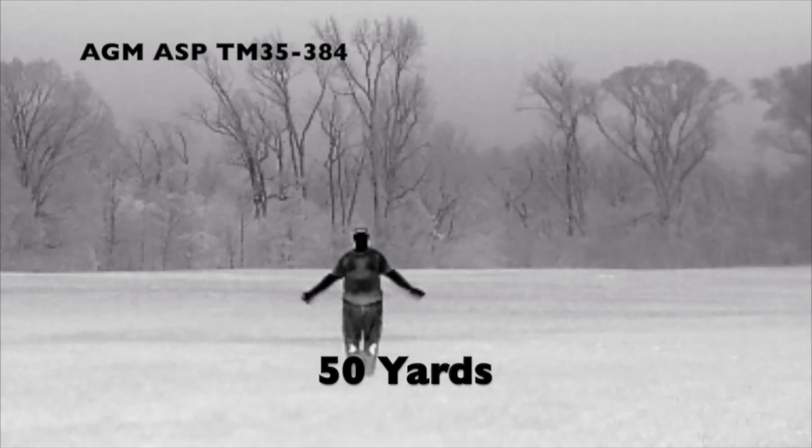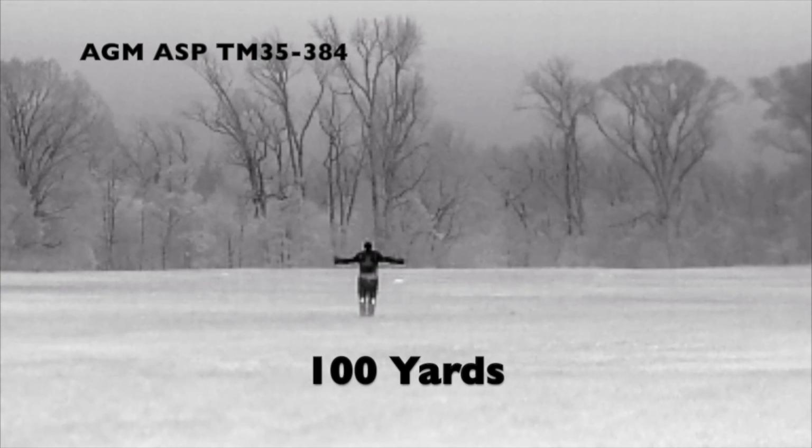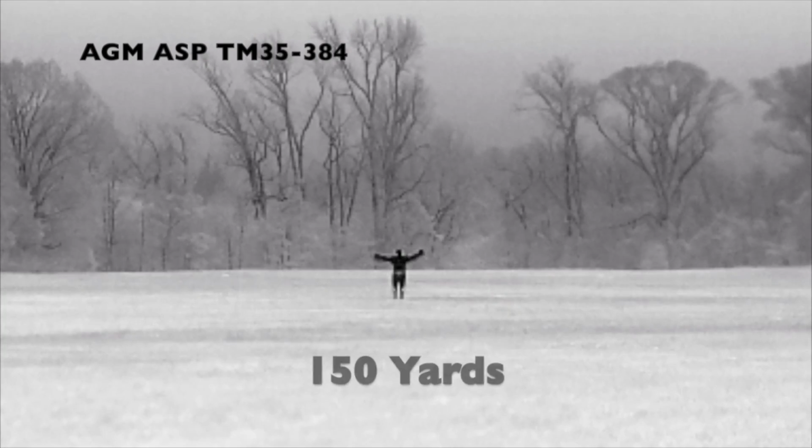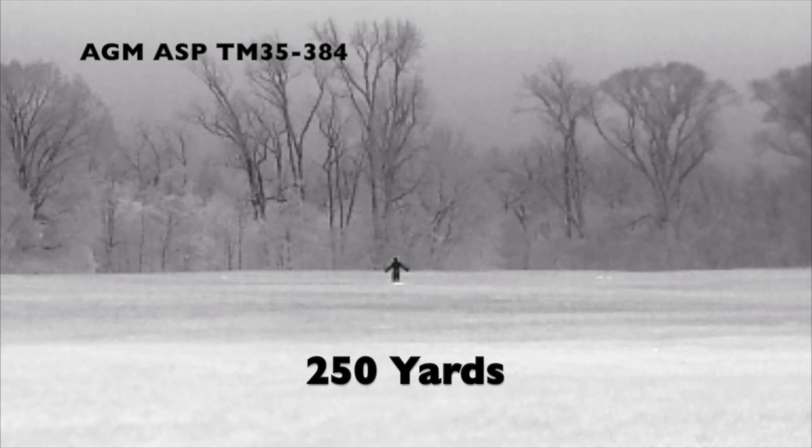It's a 2x digital zoom, starts at 2.4 magnification, and goes up to 4.8. It has a 384 by 288 thermal core resolution, 17 microns, 50 hertz refresh rate. It does have an internal video recorder, and it has an internal non-removable battery.